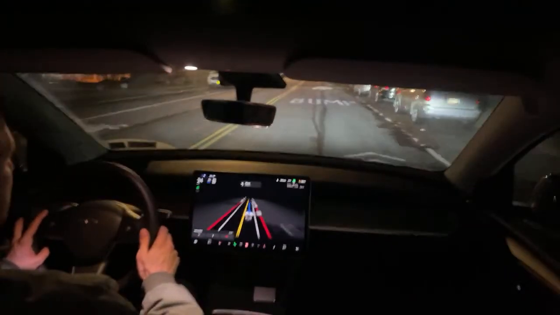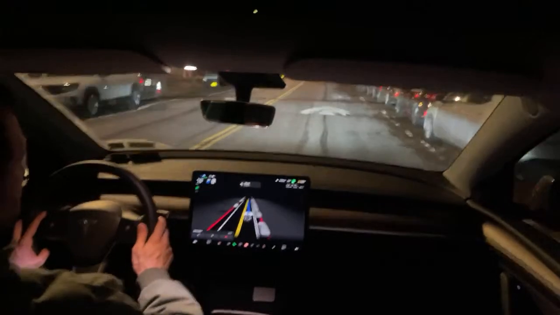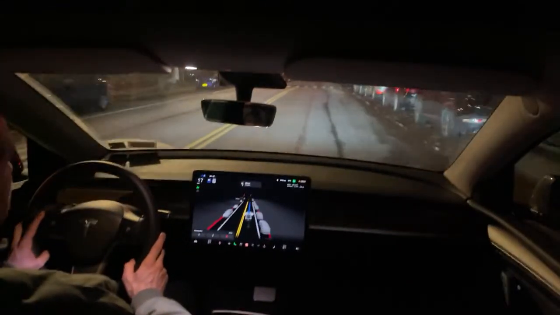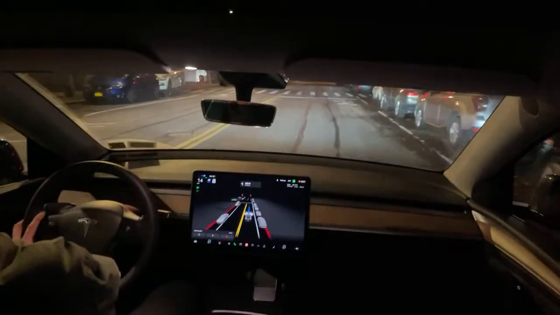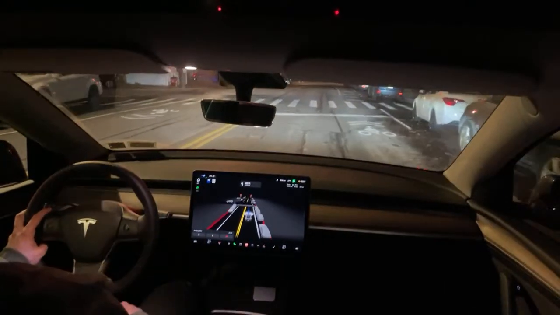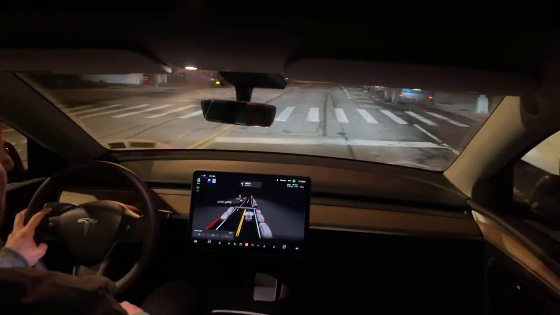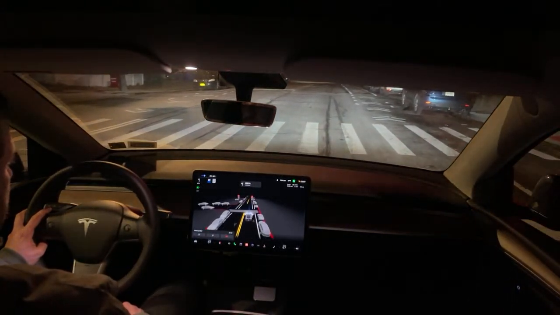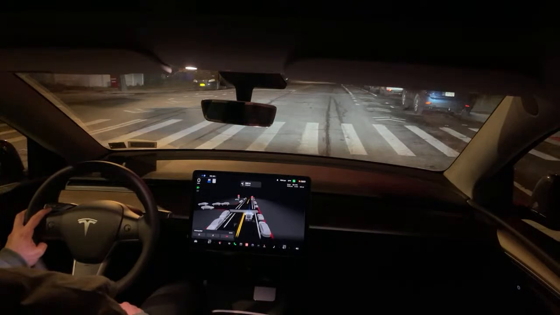It doesn't really slow down there the way it does with the speed bump. The speed bumps, it slows down to 17. 16, 17. That yellow light, sometimes I feel like I feel the regenerative braking kick in a little bit. But I'm not sure why it doesn't slow down a little bit more at that one.